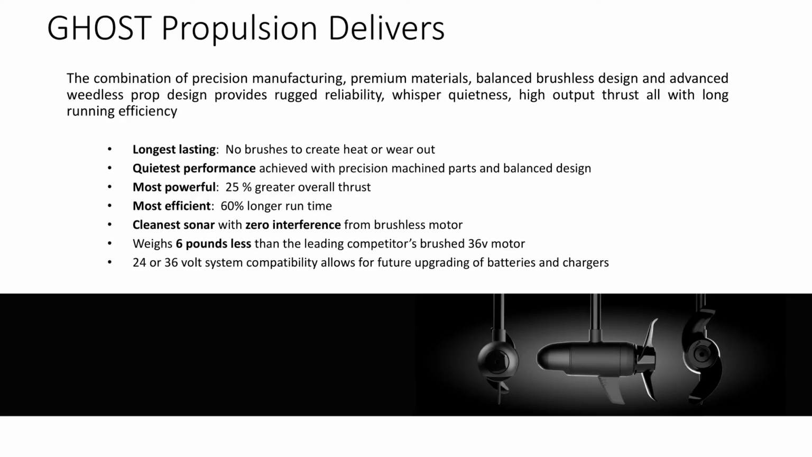But there's a couple of things that still need to be sorted out. They say its most powerful is 25% greater overall thrust. The thrust test today that we saw, it's hard to judge when compared to the Ultrex. That's something I would like to test myself. The efficiency, listen, just the common sense behind a brushless motor. Anybody that knows anything about electric motors knows how much more efficient a brushless motor is and how much longer it's going to last. Never mind the actual steering mechanism. That's a whole different story.